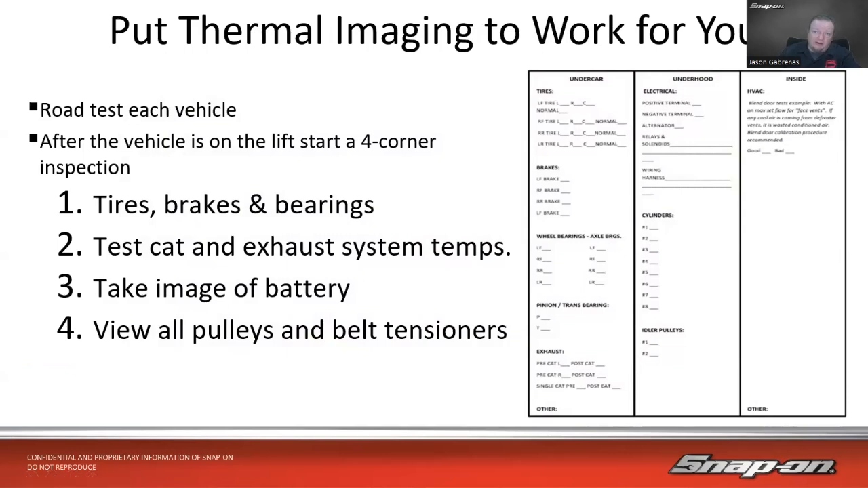Now, I know a lot of shop owners watch these, and I know a lot of techs watch these as well. So think about how we could use this in our diagnostic day or in our shop for preventative maintenance, or use it as part of the digital vehicle inspection, perhaps. When the vehicle comes in, we're going to road test each vehicle as we should anyways, and then we'll put the vehicle up in the air on the lift. Start a 4-corner inspection. You want to start with tires, brakes, and bearings because those are probably going to cool off faster than some other things.